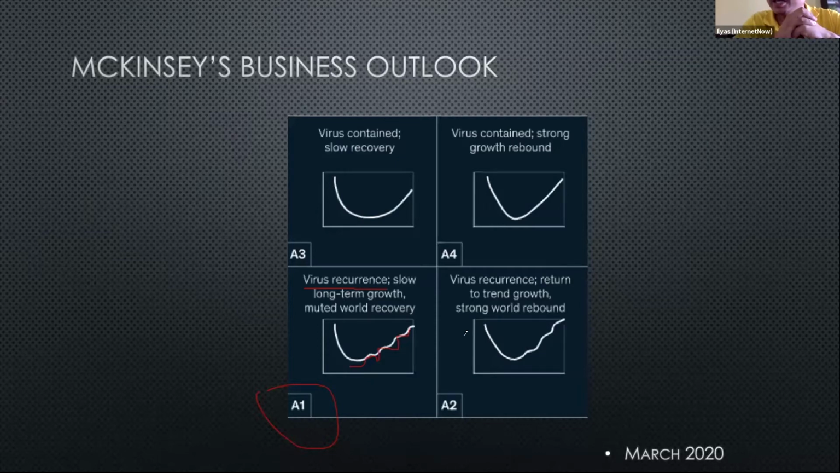No more handshaking for the considerable future, and we have to, of course, make sure that our premises are properly scanned for possible infected people. So we need to stop them from entering into our factories and entering into our offices. What we want to make sure does not happen is for our own business to become a new cluster.